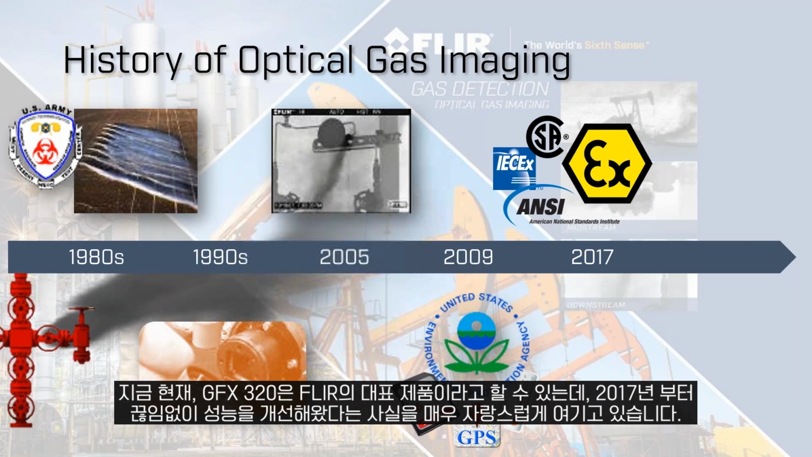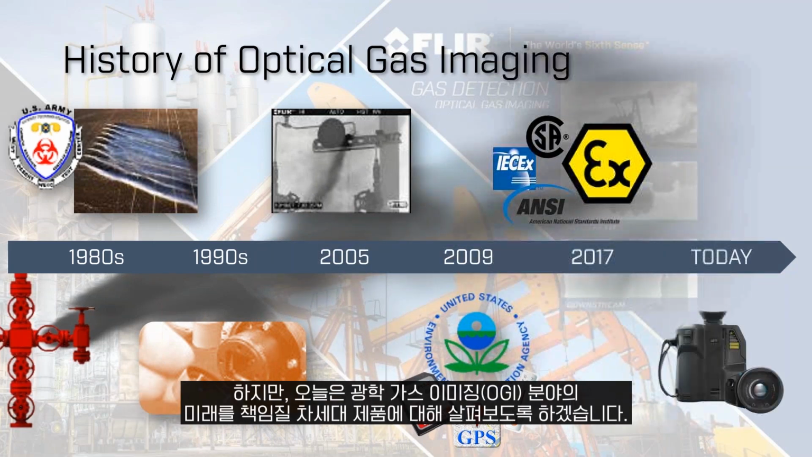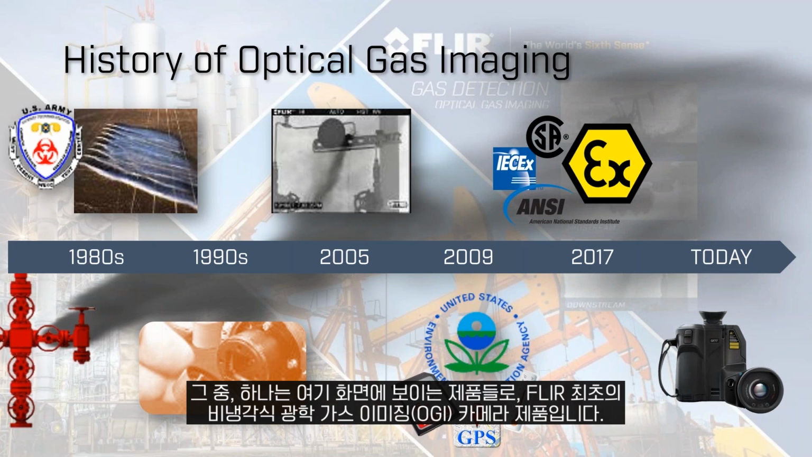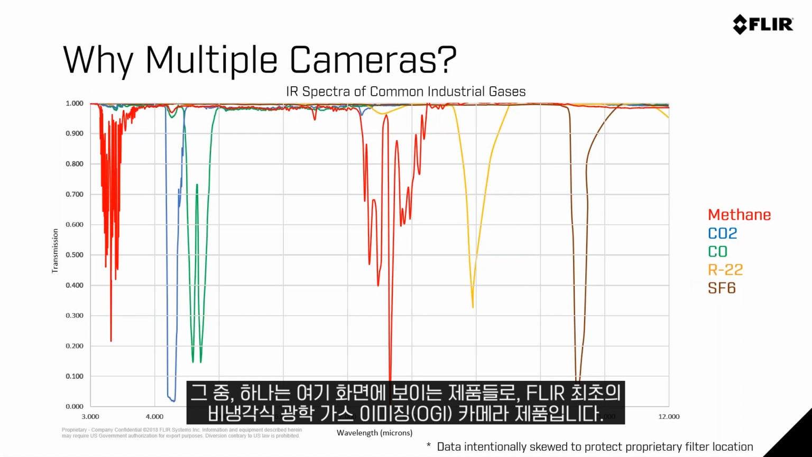And we're really proud of the strides that we've made since 2017. But today, we're excited to talk about the next generation of optical gas imaging. Some of the new products that we have include a product like the one you see here today in the image, the first foray into uncooled optical gas imaging by Flir.